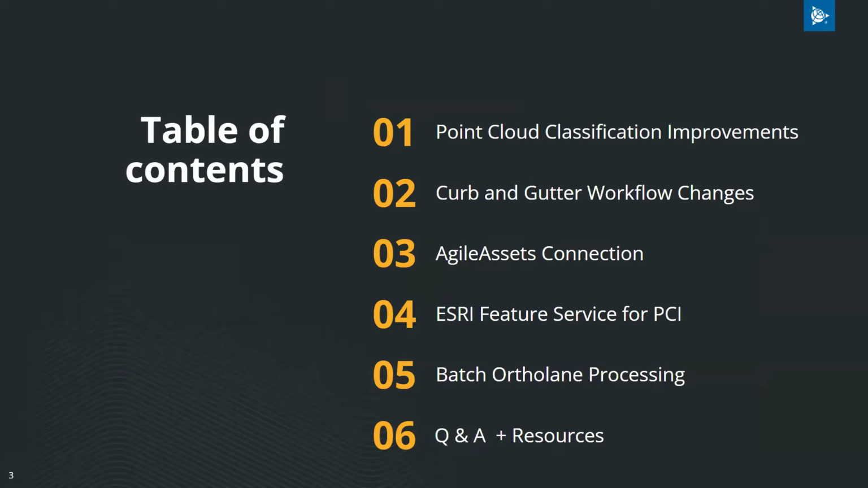So into the agenda, we have a packed one today for you. We'll start with some point cloud classification improvements, jump into the curb and gutter workflow changes, AgileAssets Connection, show you what that's about. Talking a little bit about ESRI Feature Service for PCI, pavement condition inspection, and how you can utilize that. Then the batch ortholane processing, and then we'll go into the Q&A and resources.